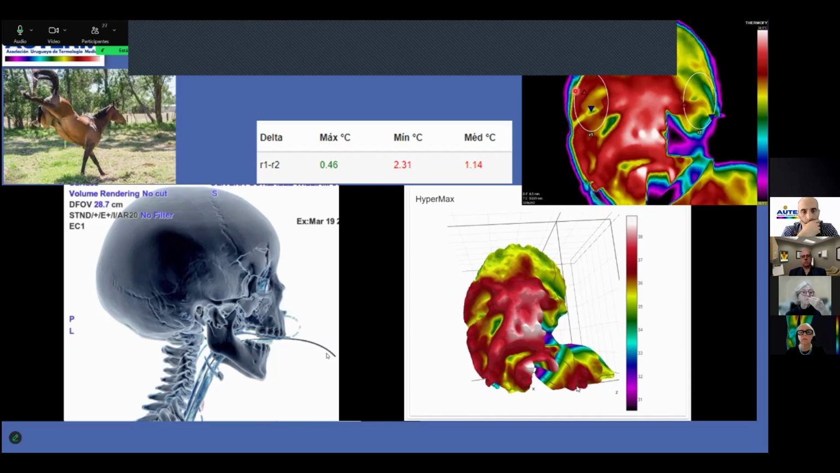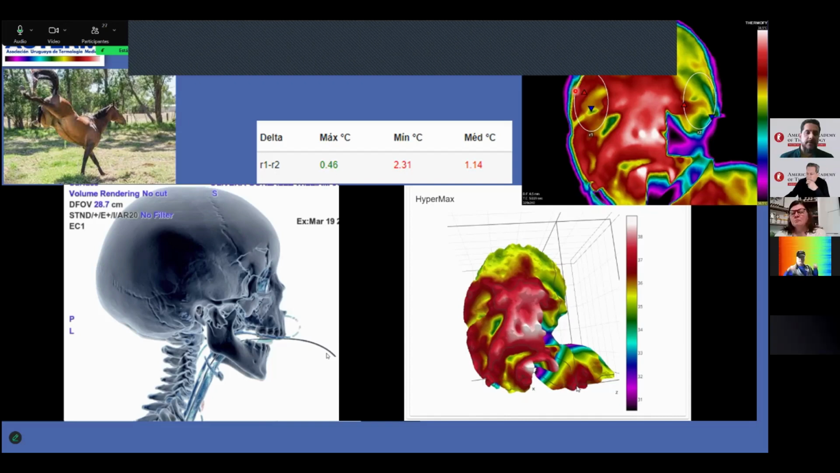Look at that, down the average area, 1.101. This is a 3D thermology reconstruction image. And in this area of study, the patient is without problems, you can see the outcome then.